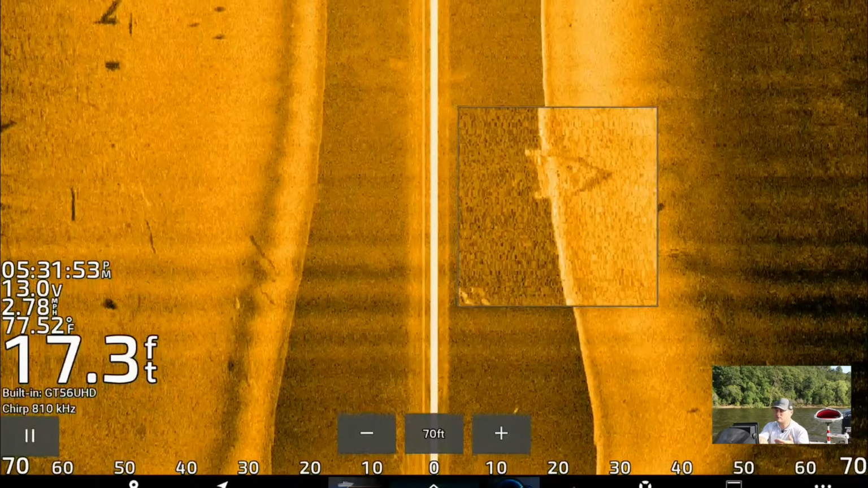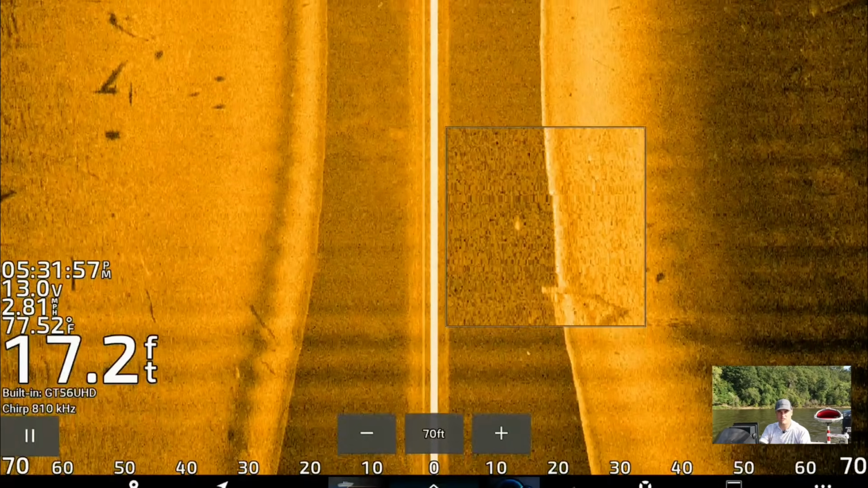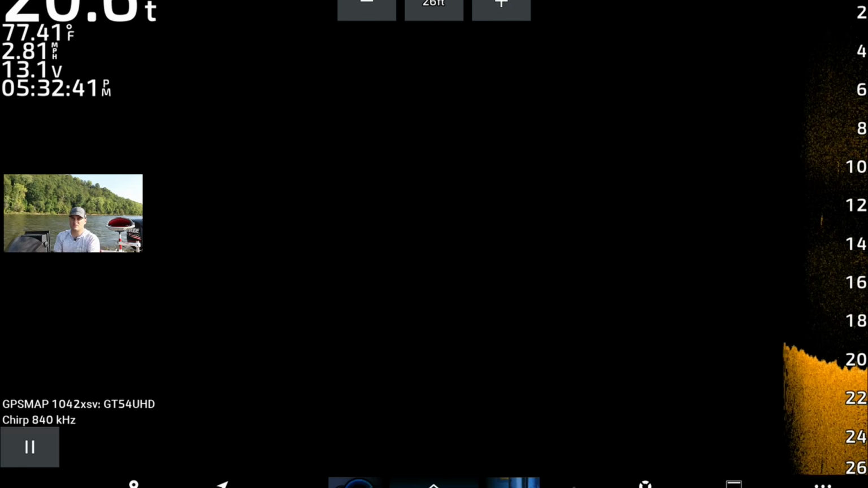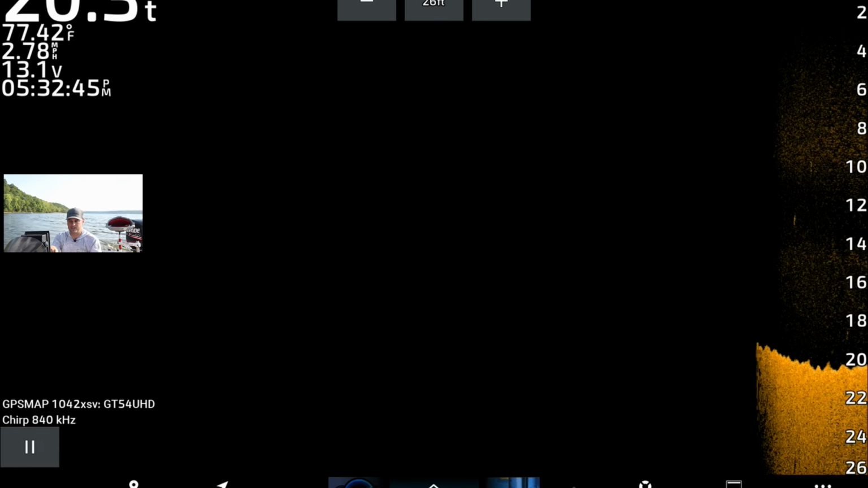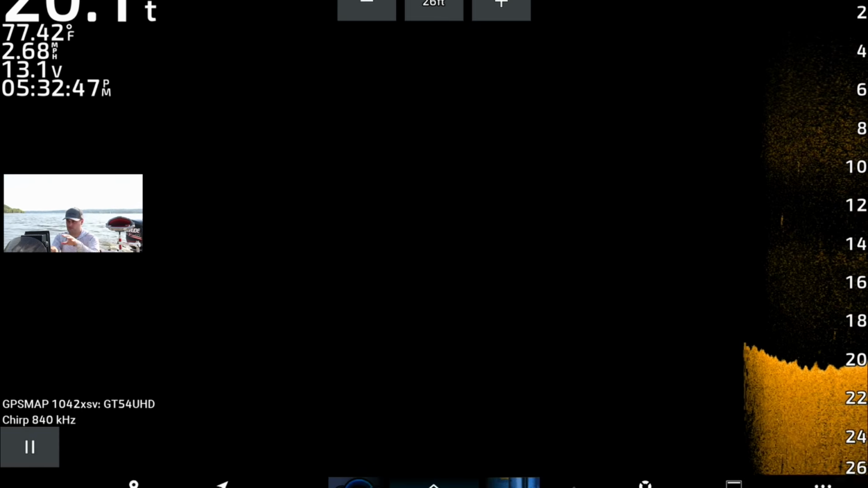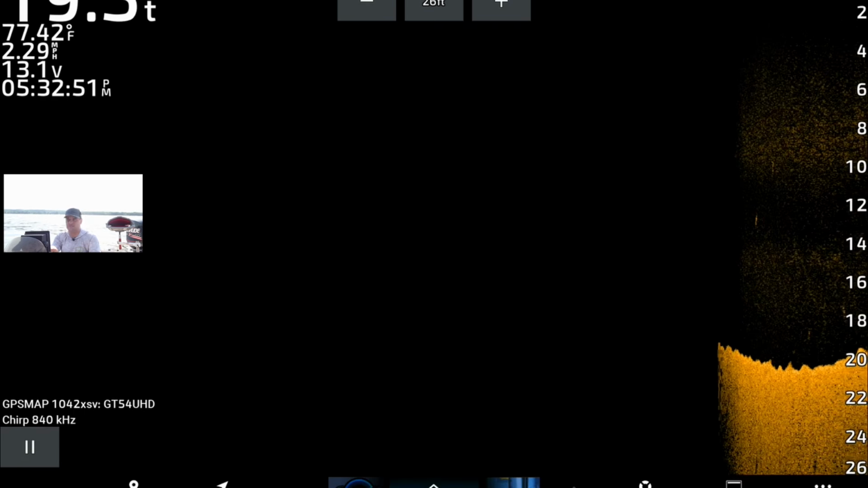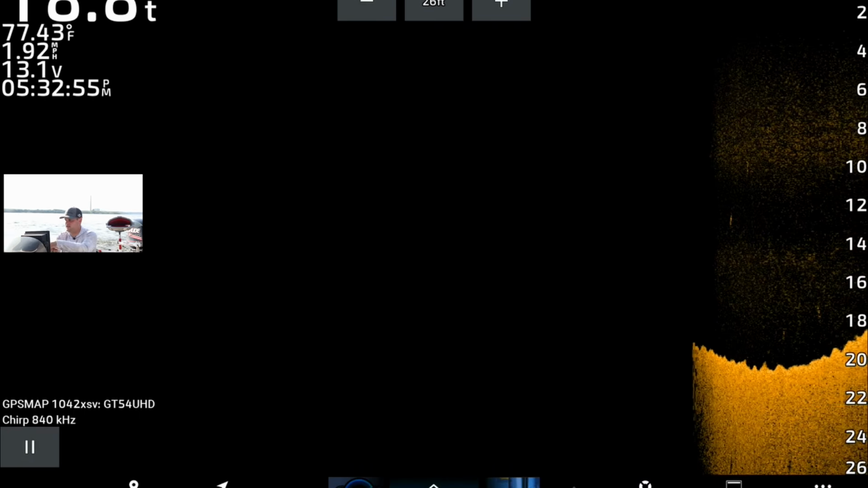So I'm going to circle back over with clear view, kind of show you the difference on 800 kilohertz versus 1.1 megahertz. All right, so we're going to circle back around. Right now I have it set on the 840 kilohertz for the GT54 transducer at the bow of the boat. And I'm going to try to go right back over that sunken boat, see if we can get you a pretty good image of that.